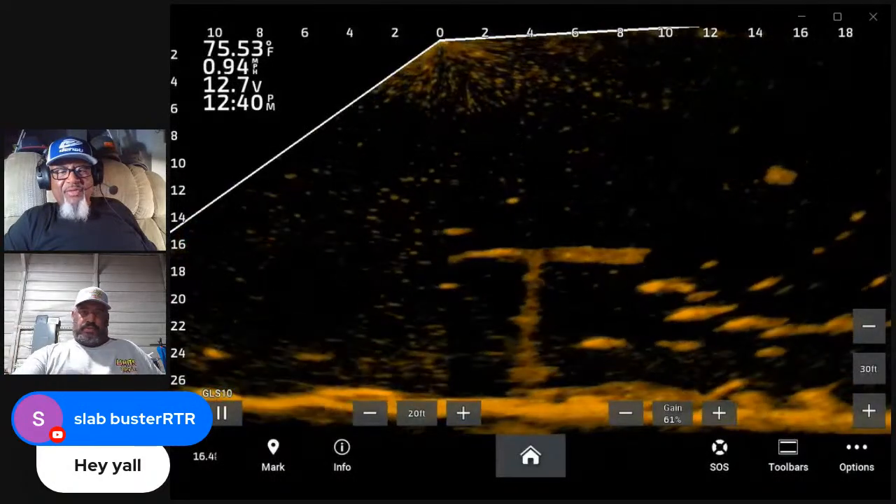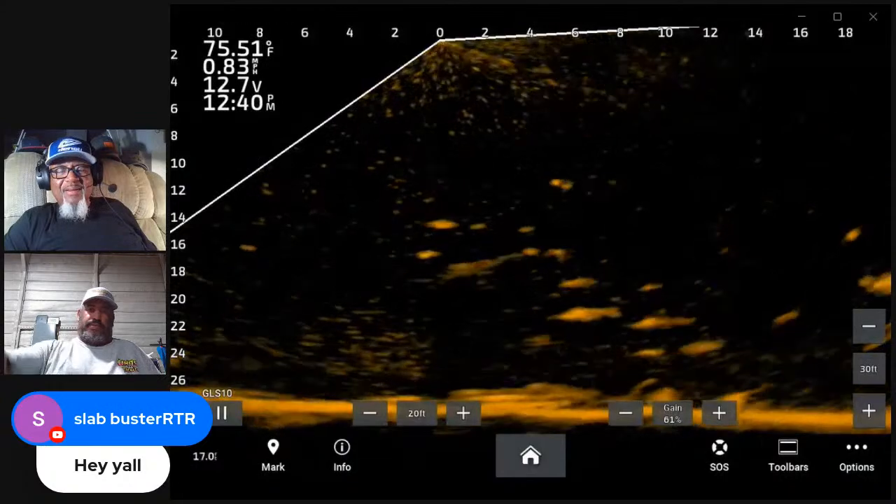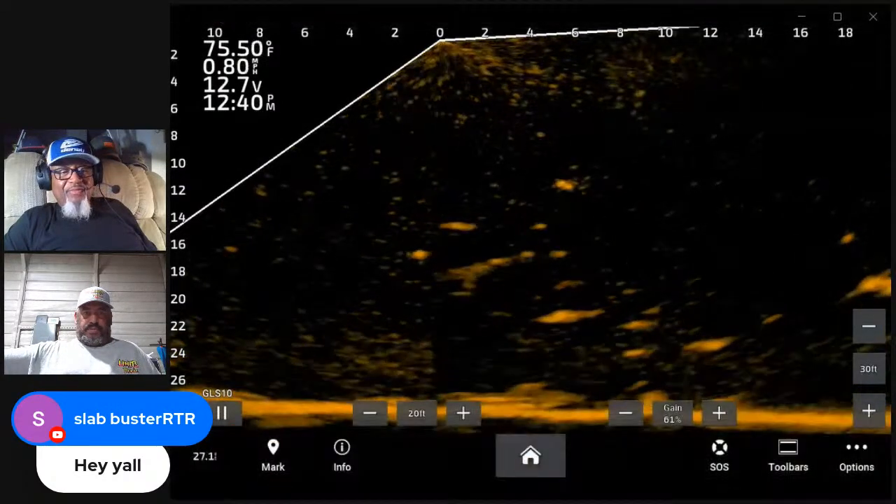Look at all them big old catfish right there. Can you see mine? No, the mouse. No. Now. Yeah, you can see them now. Look, see the catfish right there.